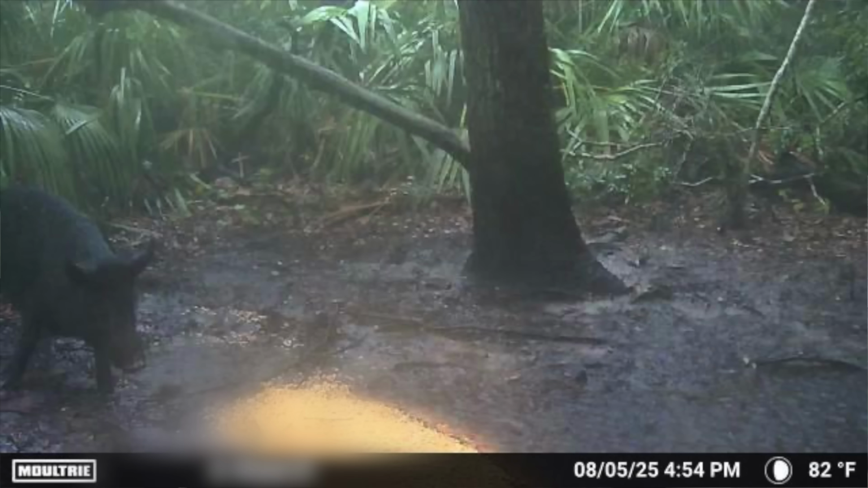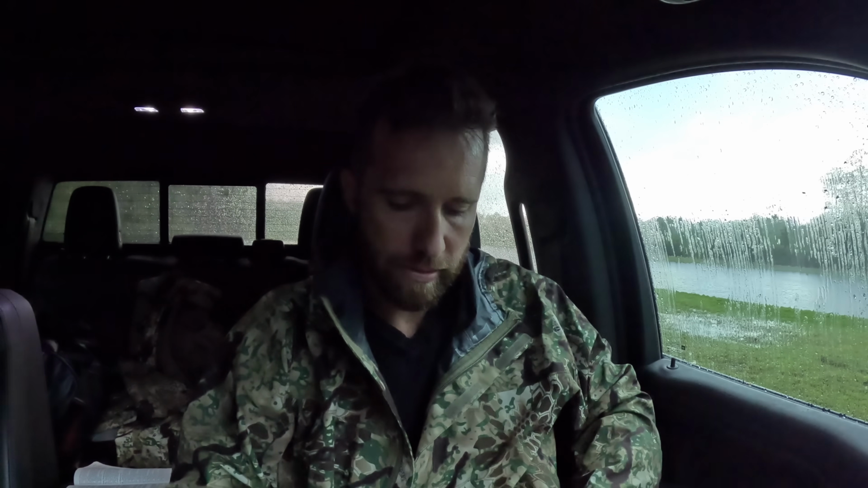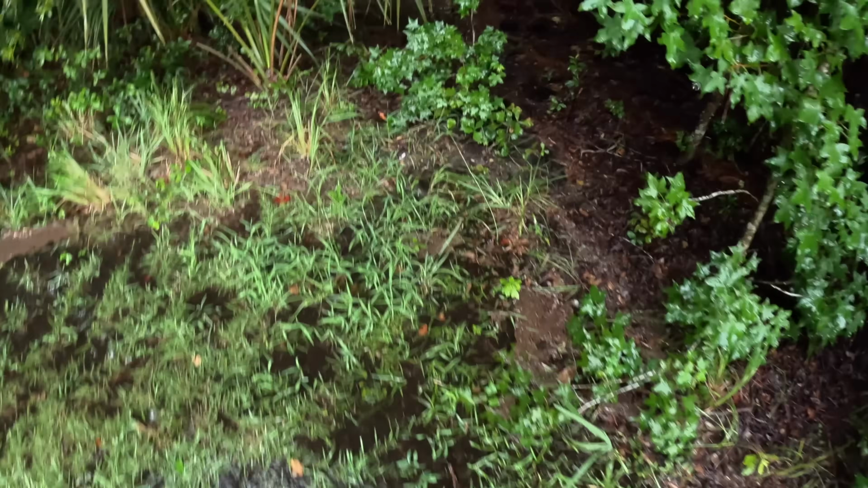All right, I've already got a hog on camera where I just baited. So the lightning has eased up. I've got a rain jacket. It's still raining, but I've got a rain jacket. I'm gonna slip in here and try to kill this pig. Put on my Kryptek rain jacket. Slip in here and see if we can kill this pig. He's kind of coming and going. It's still thundering and lightning, but it's not lightning as bad. But I've seen hogs move in severe thunderstorms, like right in the middle of it. So let's go kill him.